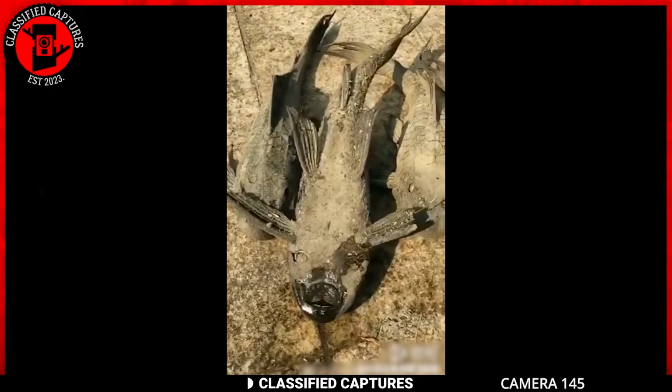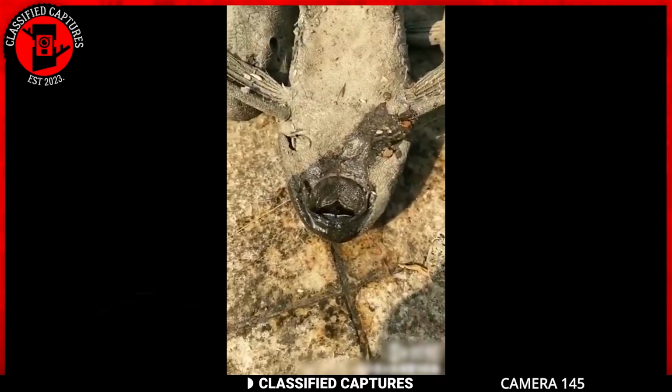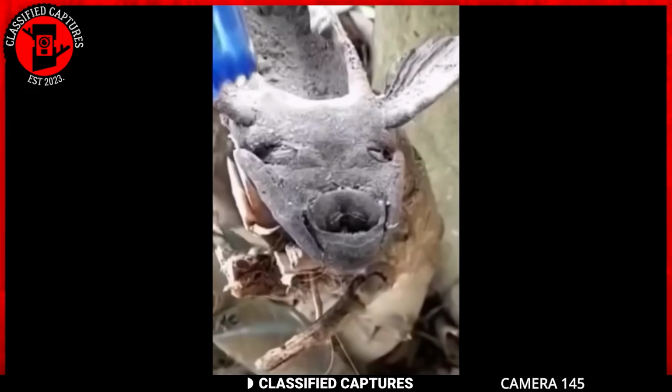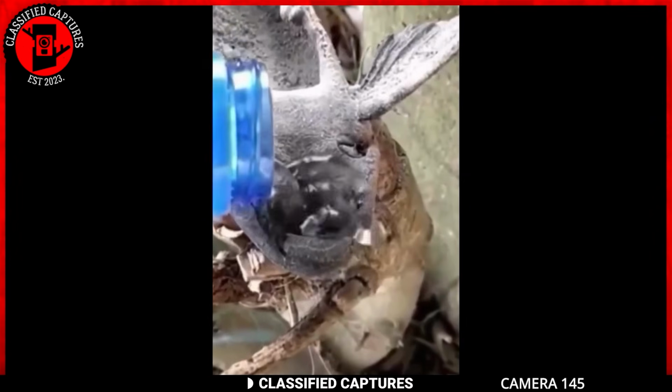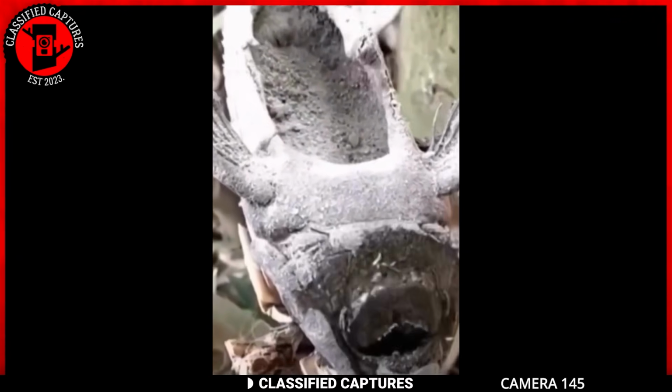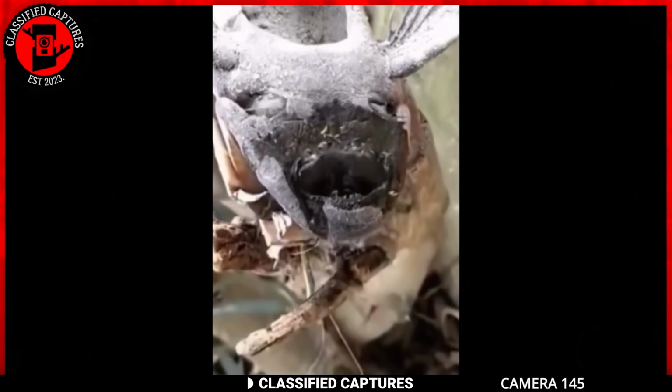But they don't die. When the rains come and their habitat is reflooded, the fish rehydrate and come back to life. In this case, the fish was responding to the drops of water being poured on it. It might seem like a miraculous resurrection, but it's just their fantastic ability to survive extreme conditions.